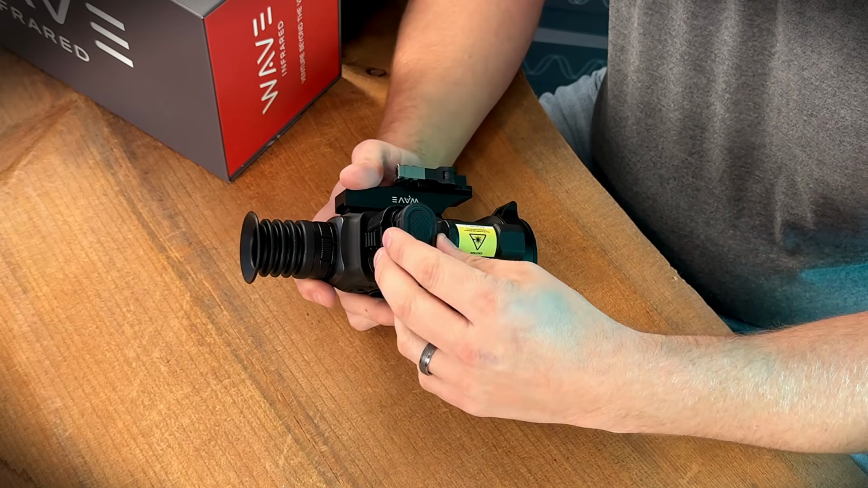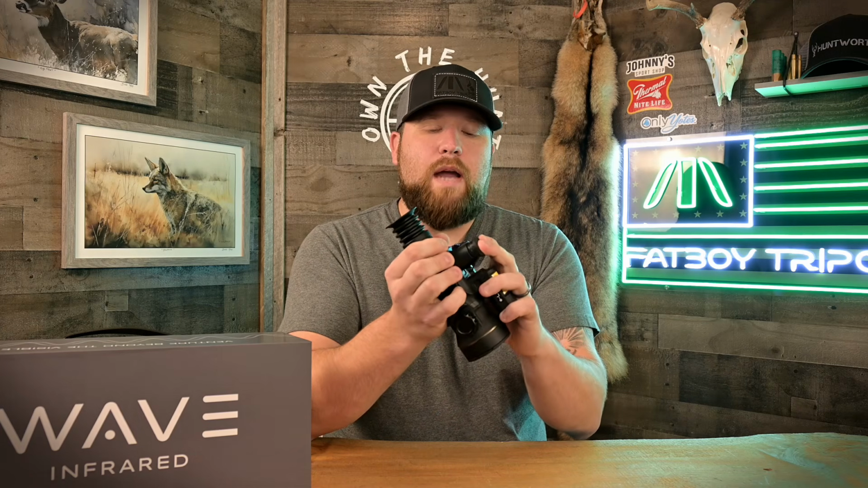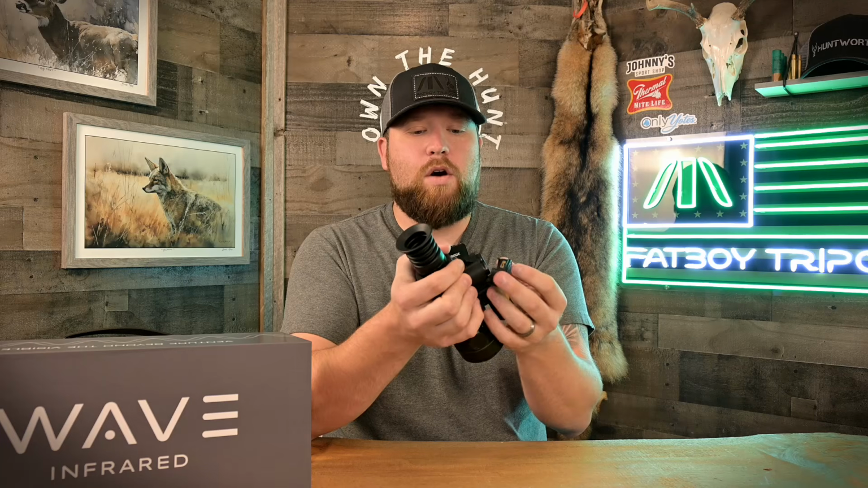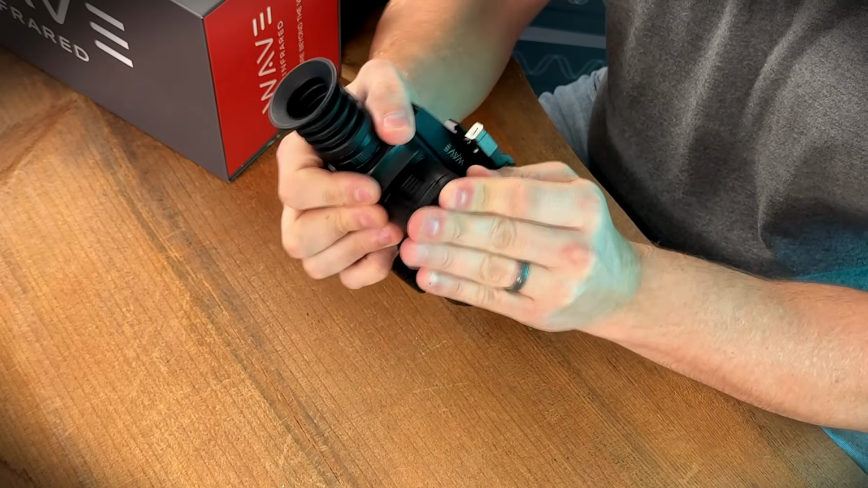The circuitry is pretty advanced in this scope. Then next thing you're going to do, guys, is you're going to go ahead and line this cap up. Now it does have an O-ring on this. This is a very, very waterproof scope, you guys. So this battery door was kind of designed with that water tightness in mind. You're going to line this up, you're going to go ahead and apply some pressure, and then you're going to push pretty hard.